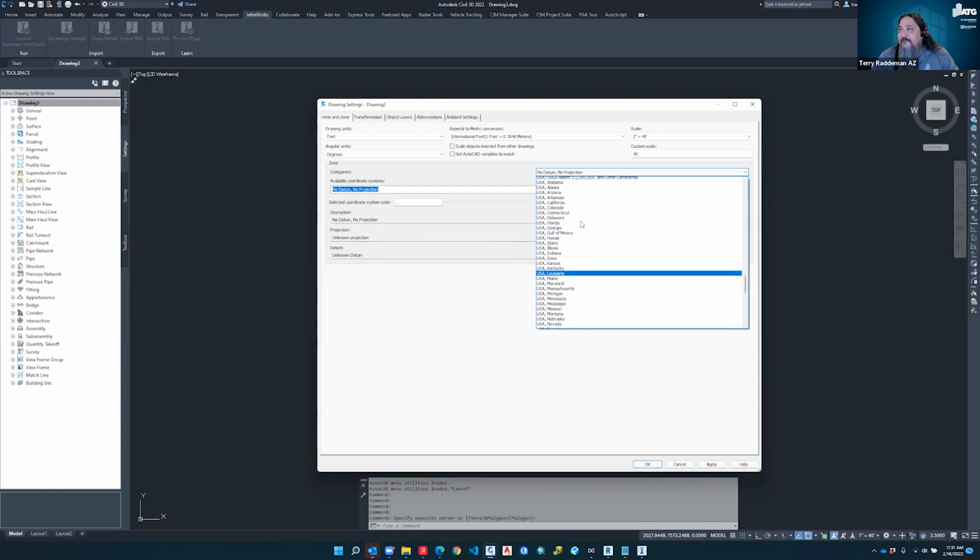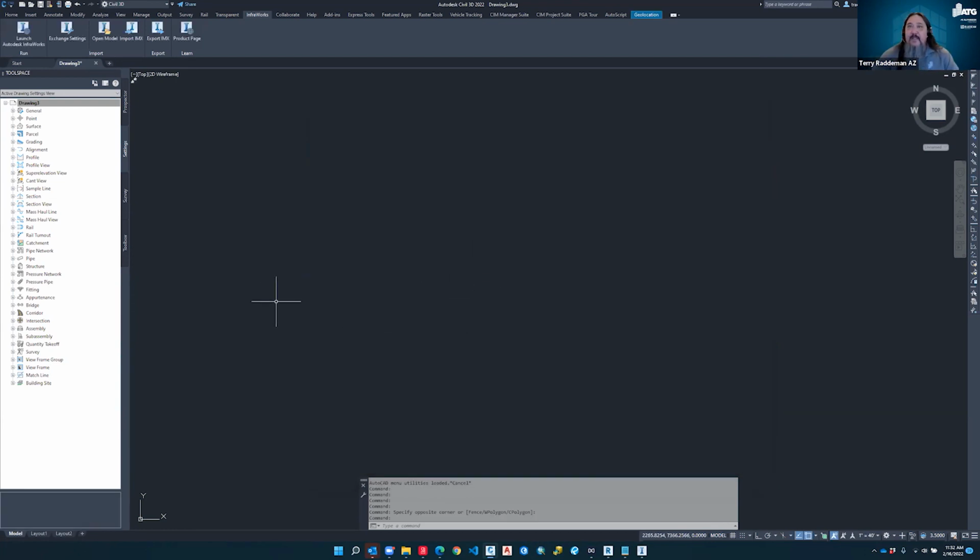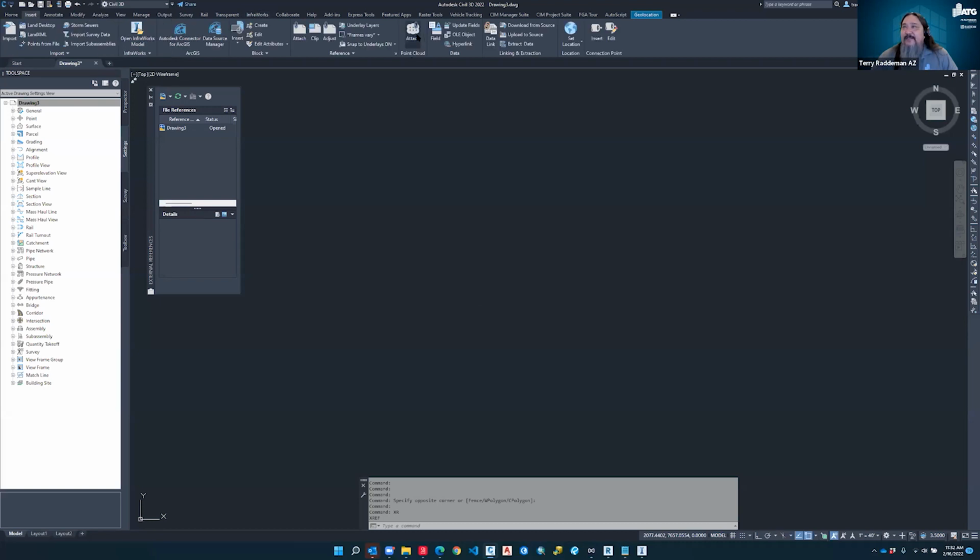So I'm going to go to U.S. Arizona, and use the Arizona Central Zone International Feet HARN coordinate system, and set that coordinate system. All right, there are many methods of importing the point cloud in here, and I'm just going to go through the easiest method, which is the XREF. You can XREF your point cloud, and it's no different than if you go to Insert and Attach Point Cloud here as well. It's basically the same function.